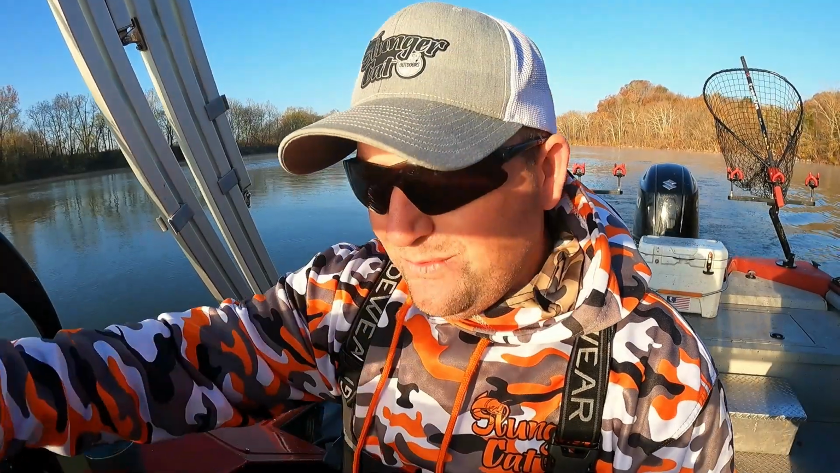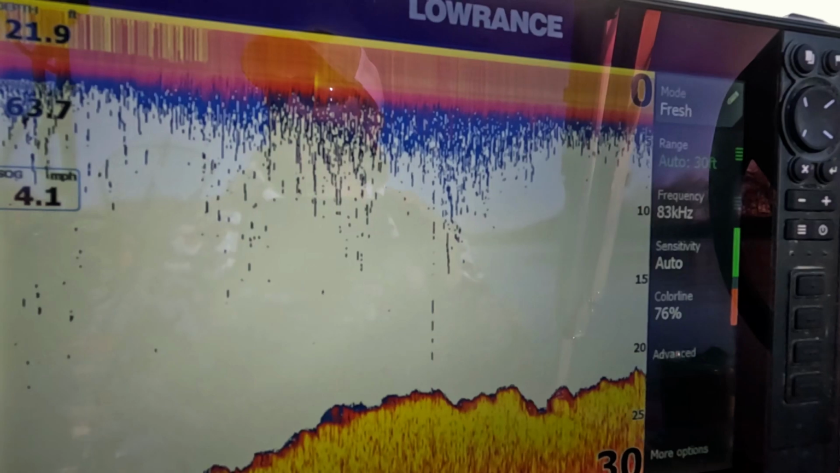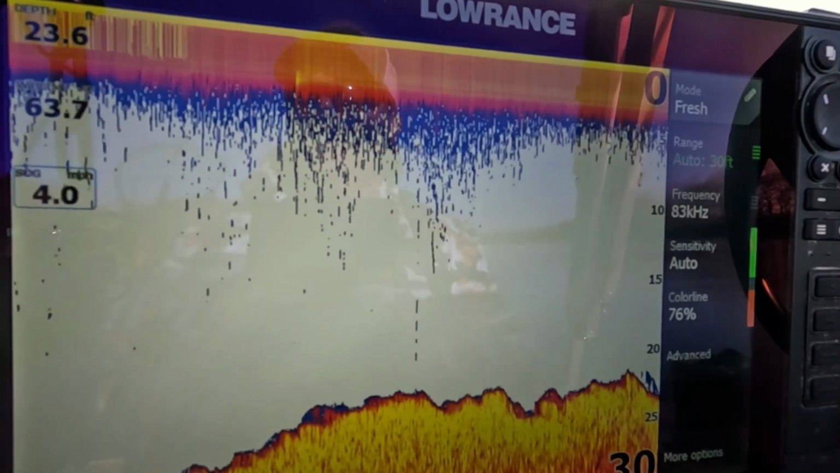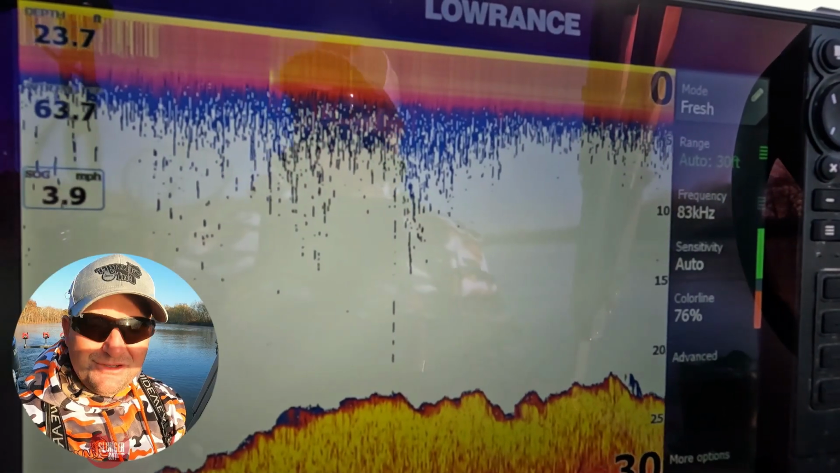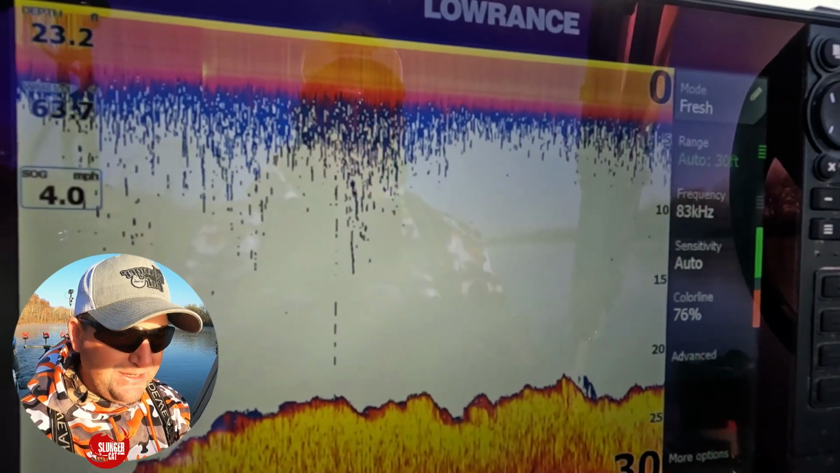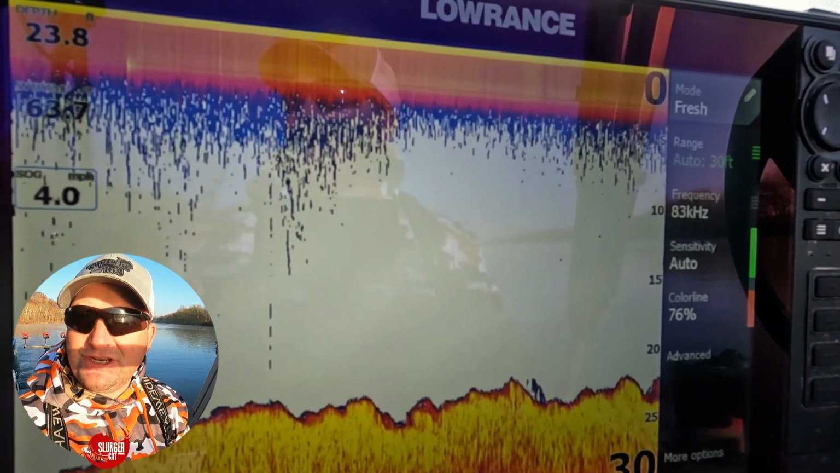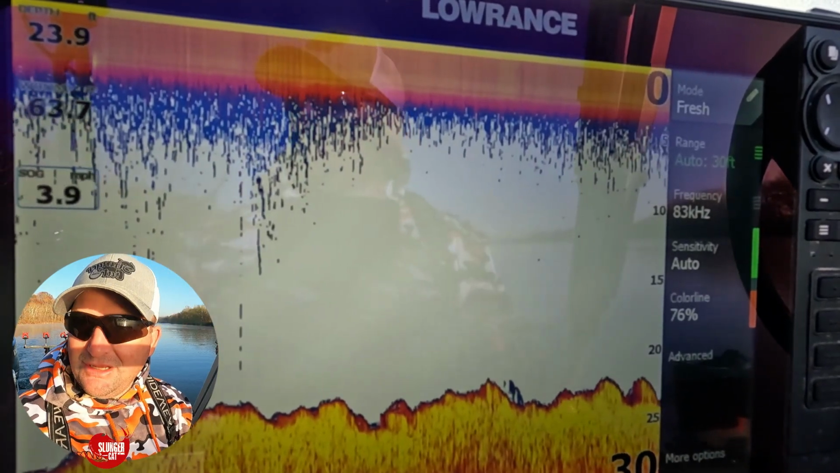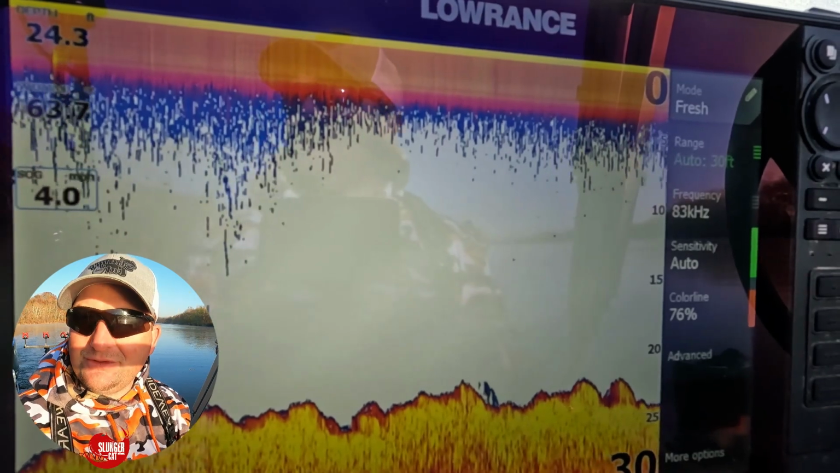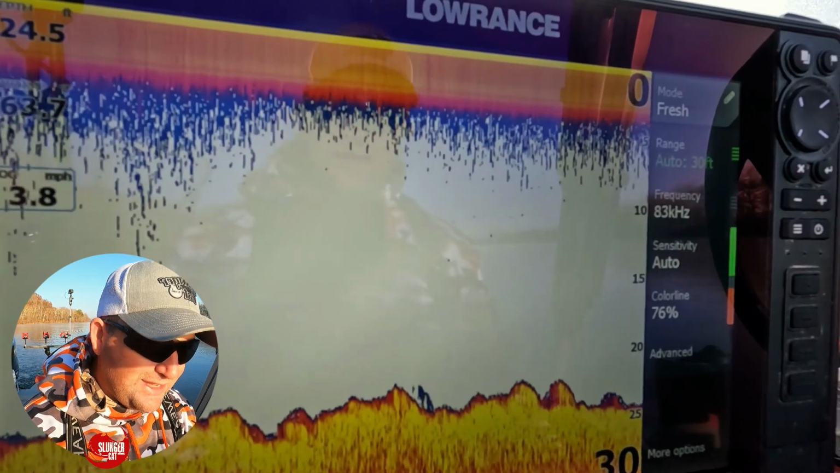All right, folks, today we're going to focus solely on the Lowrance HDS 12 unit, but we're going to be focusing on the 2D version of that. No side imaging, no down imaging, no mapping. It's just going to be traditional 2D. And the reason I'm doing this today is to help you guys understand first the colors, how to pick stuff out, how to tell what is what, and just to help you understand what you're looking at.